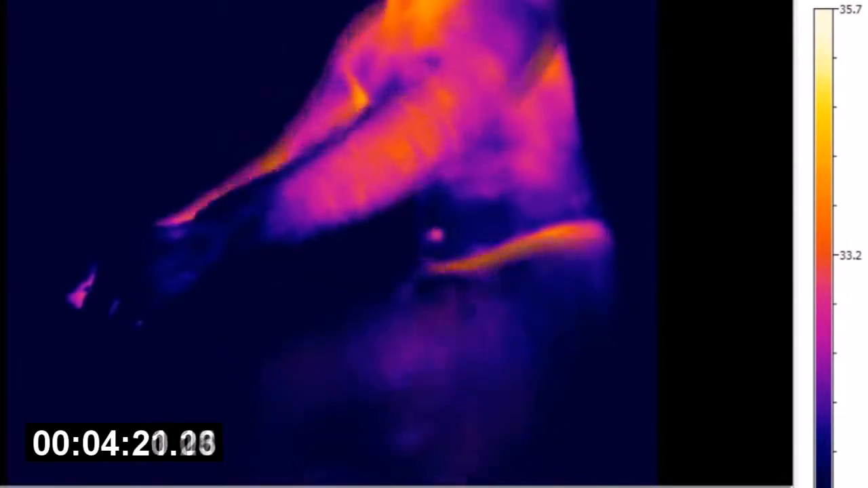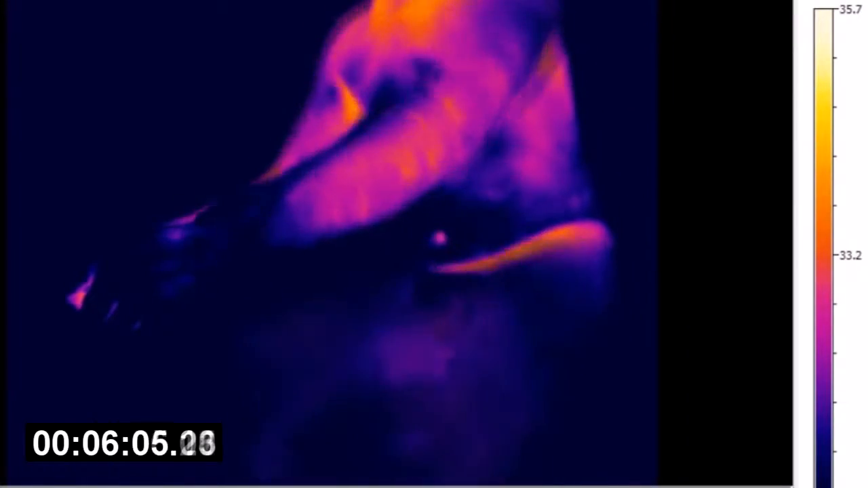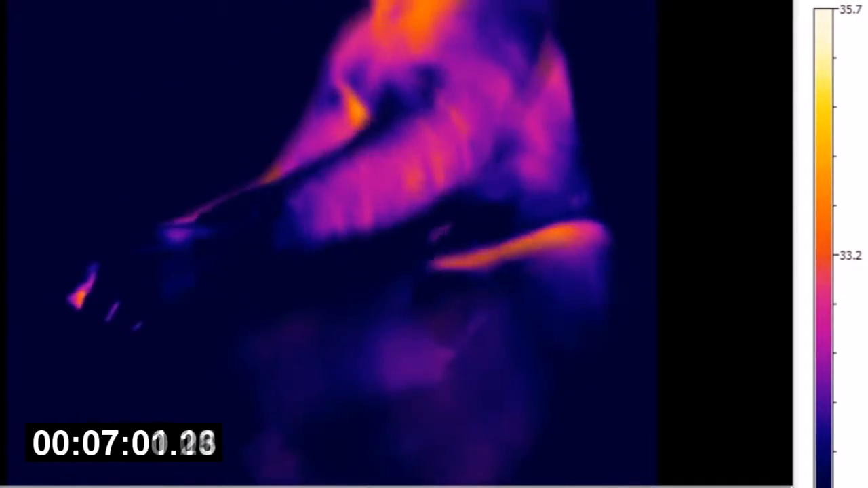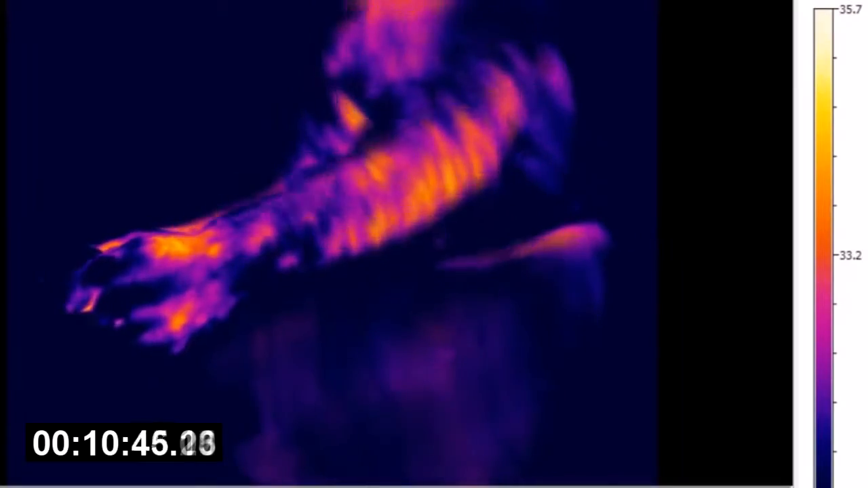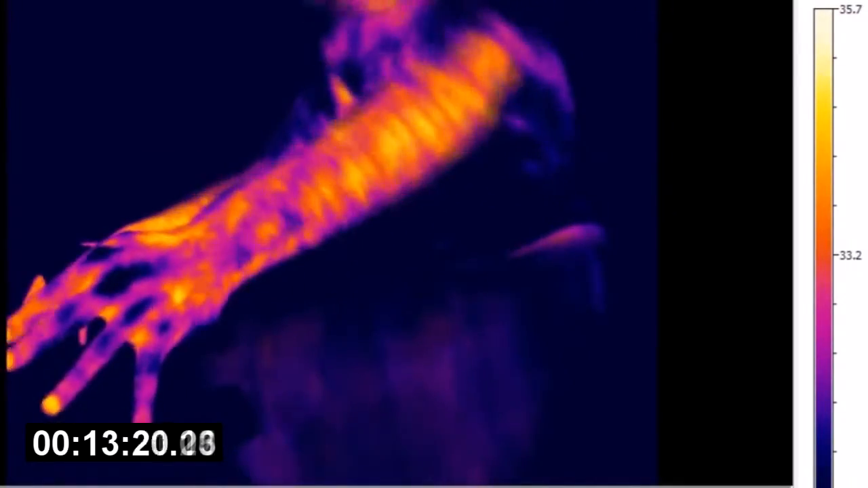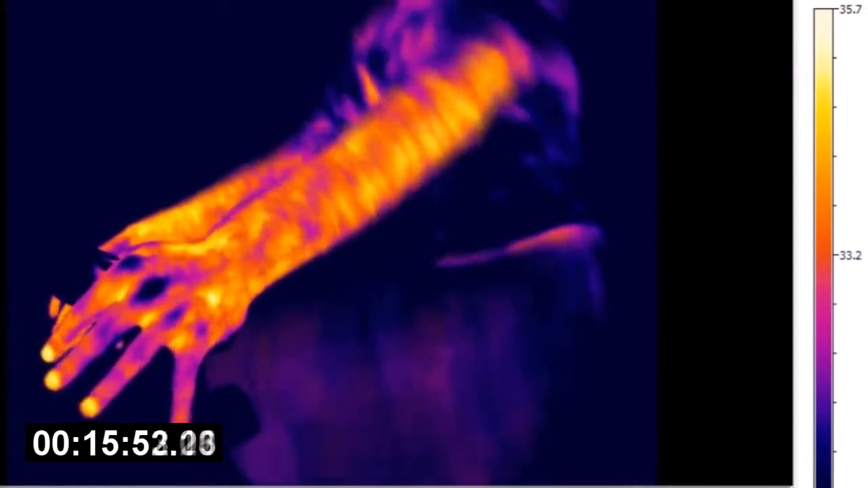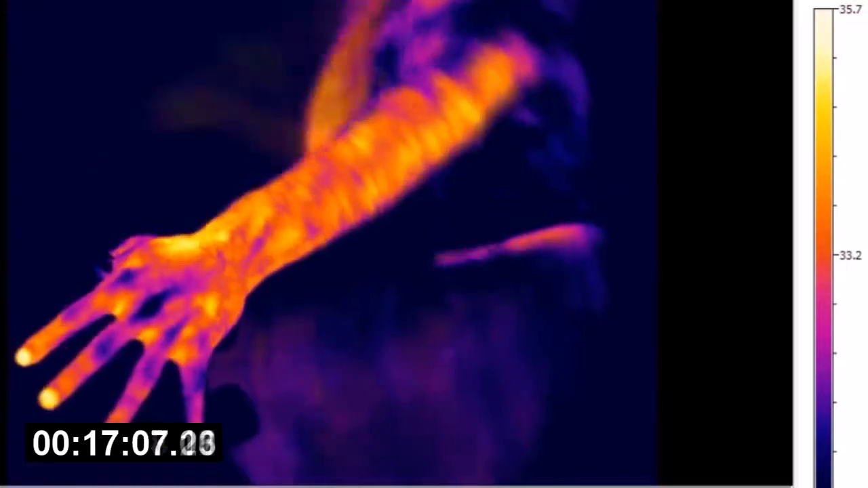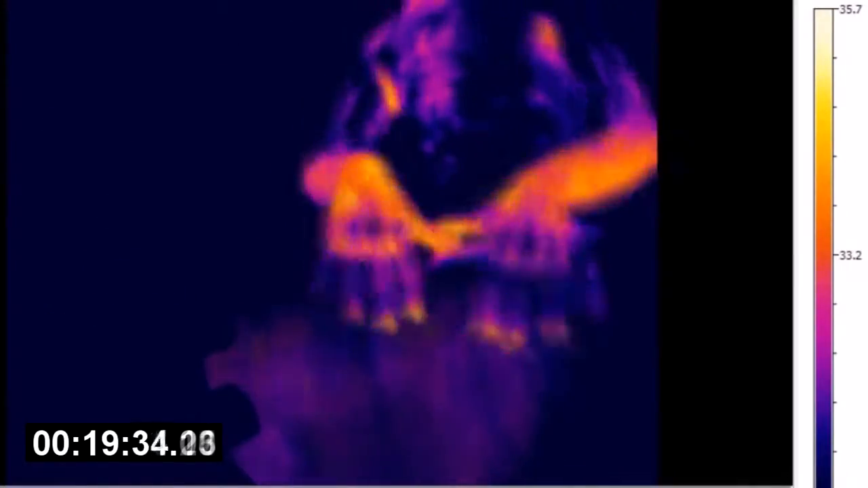almost straight away the heat starts coming out of the wrists and the forearms. You can see it now sort of draining out of the arms. And by about the 6-minute mark, the arms and the body have almost gone completely blue. And almost straight after that, that's when the blood and the heat starts coming back to the hands and the forearms, and the fingernails start glowing red, and the forearms are glowing red, and the palms especially, although you might think that's just because they're holding on to things.